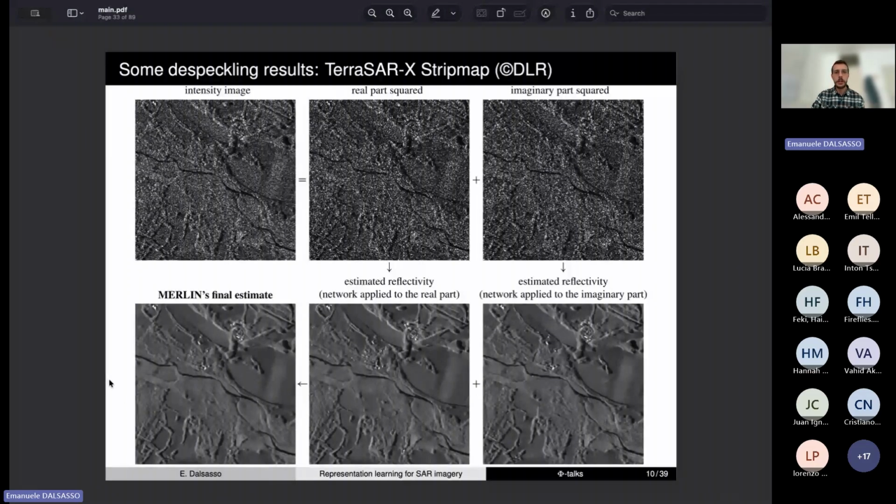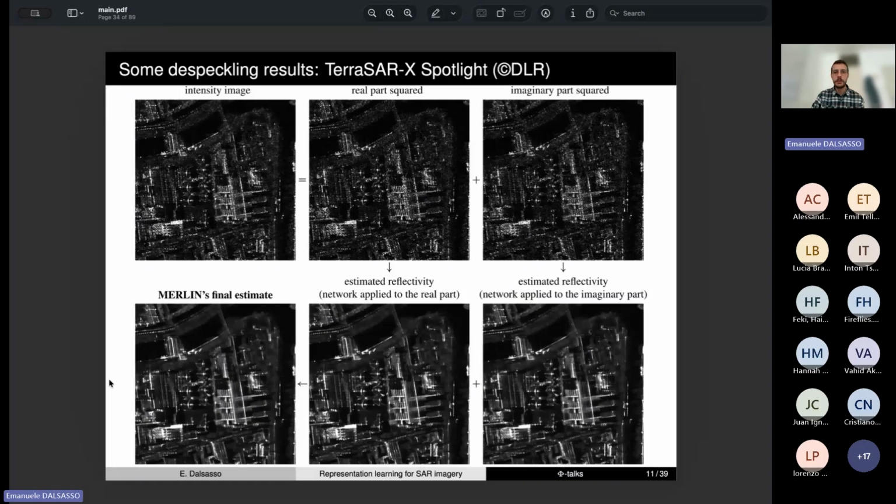We also trained a model on TerraSAR-X images in spotlight mode. So it's a very high resolution image modality. And so this experiment shows that the model works also at a very high resolution. So here we are speaking about a centimetric resolution, I think it's between 30 and 50 centimeters.